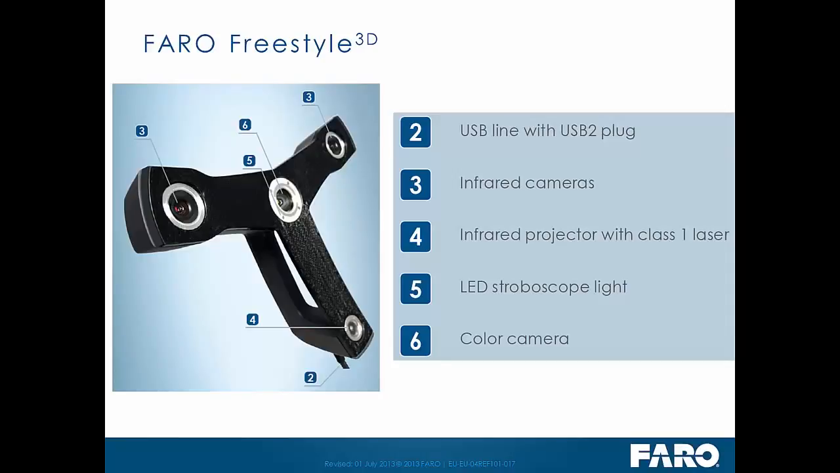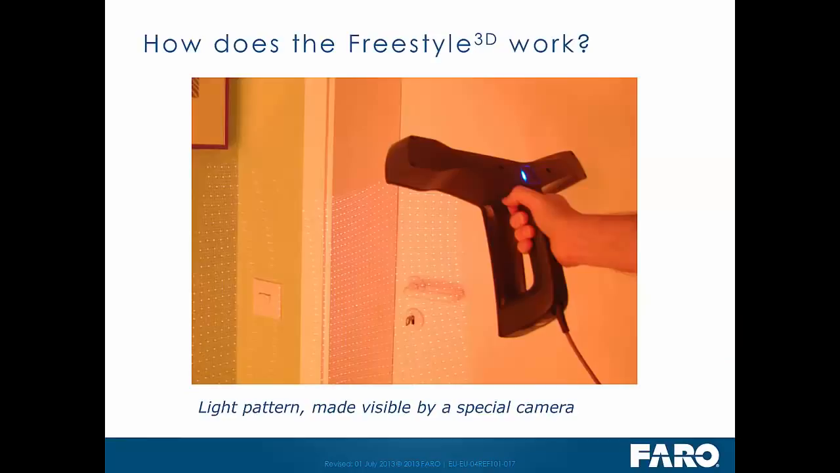Those are picking up unique dots that are being projected on the surface by the infrared projector with Class 1 laser. In the center, we have a color camera that is also giving you the ability to light the surface with an LED light. The unit projects a light pattern onto the surface, which is only visible by the infrared cameras top left and top right. Those then, through a series of triangulated points, are picking up measured dots onto the surface that you're scanning.